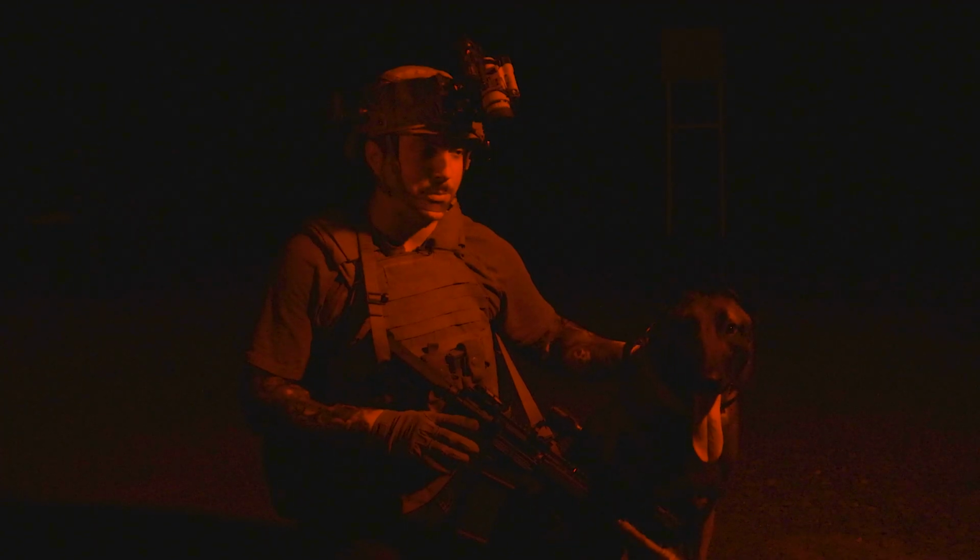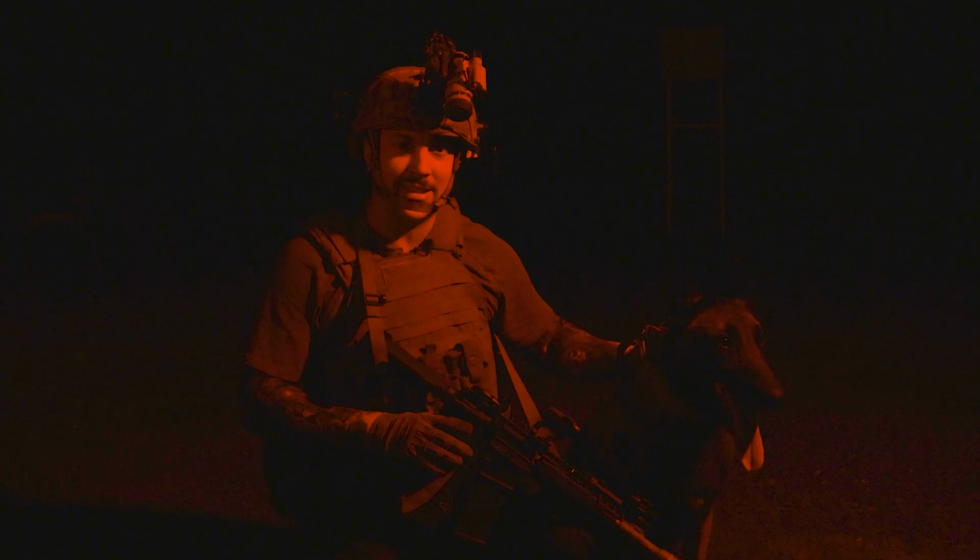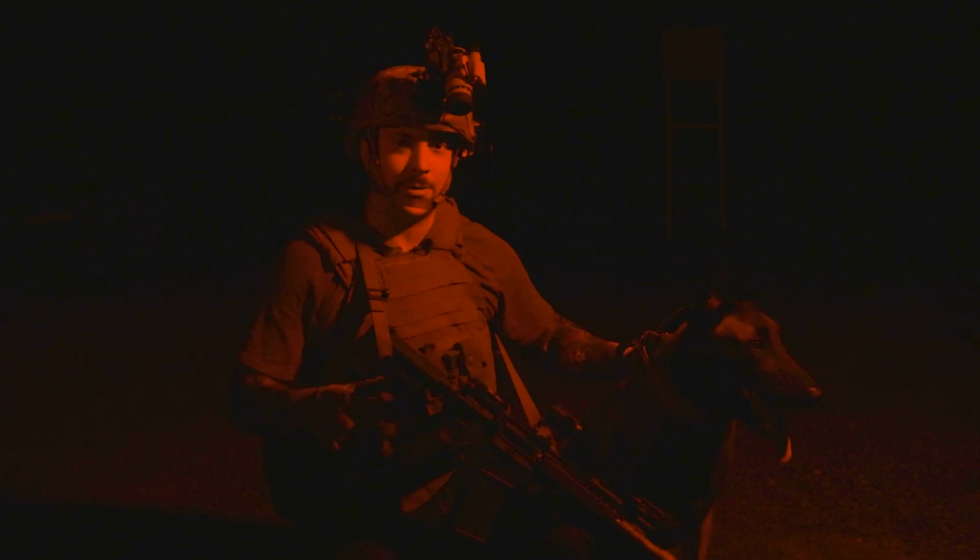So that's it for the COTI. It was a blast to shoot this thing. It's a hugely valuable asset if you have night vision. I definitely suggest it. It was very nice to use.